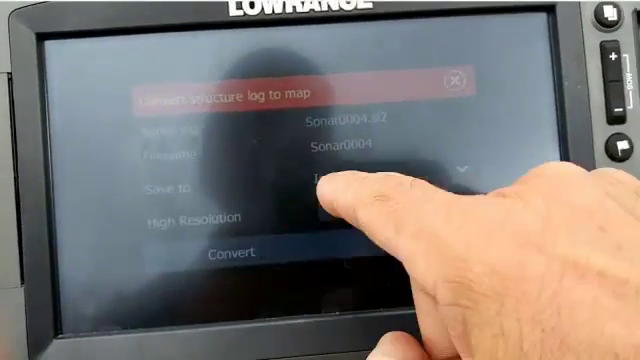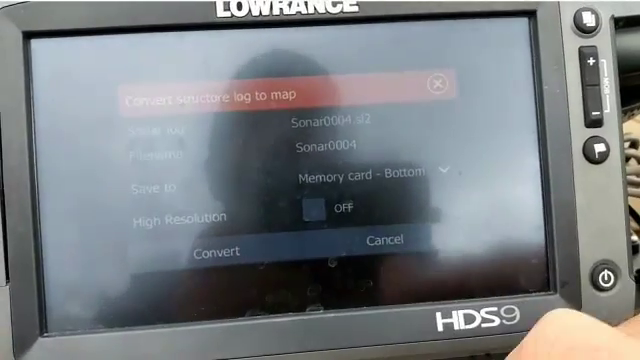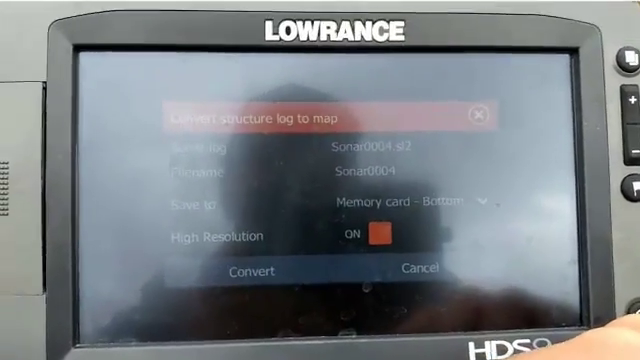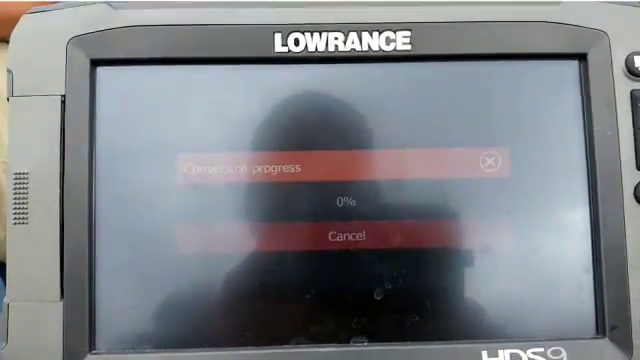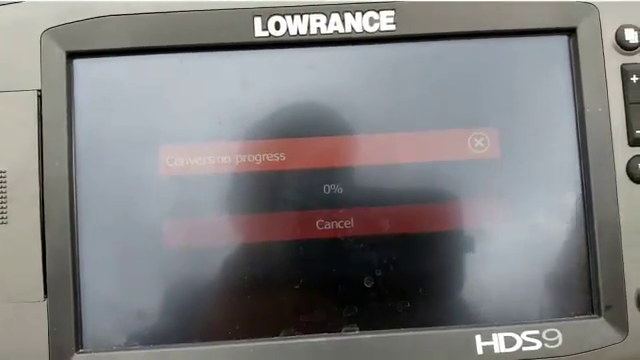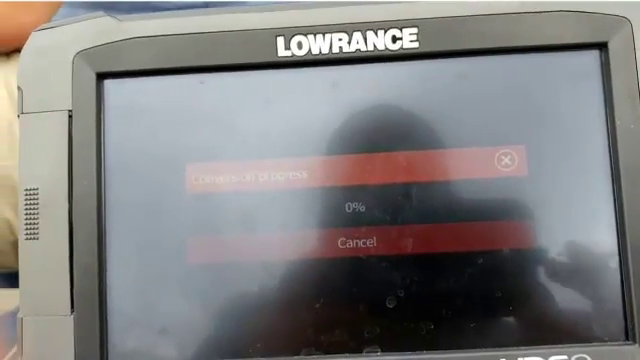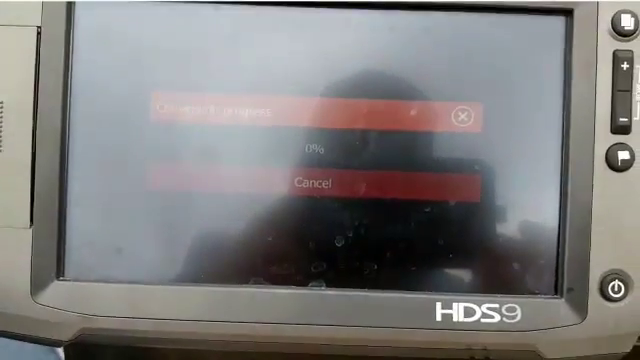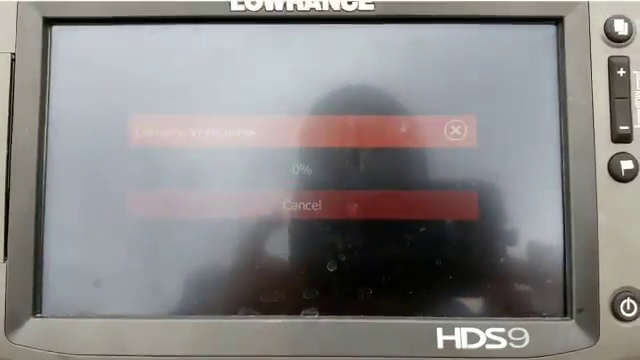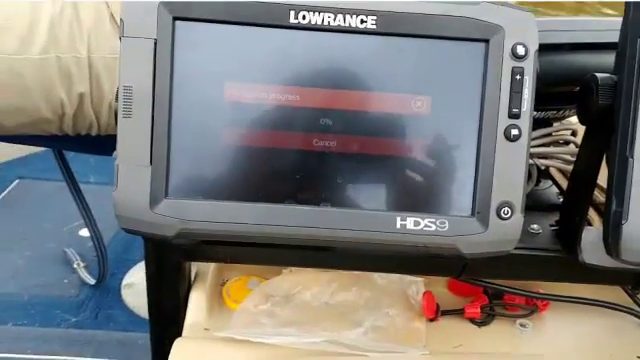And you can see it's saved to internal. I want to save it to the external memory card, and I want to save it in high resolution. And then you hit convert. And this will take a few minutes now, and it'll go through its magic. And when it's done, it'll just say it's done. And you can just go repeat to the next one. And that'll be it for now.